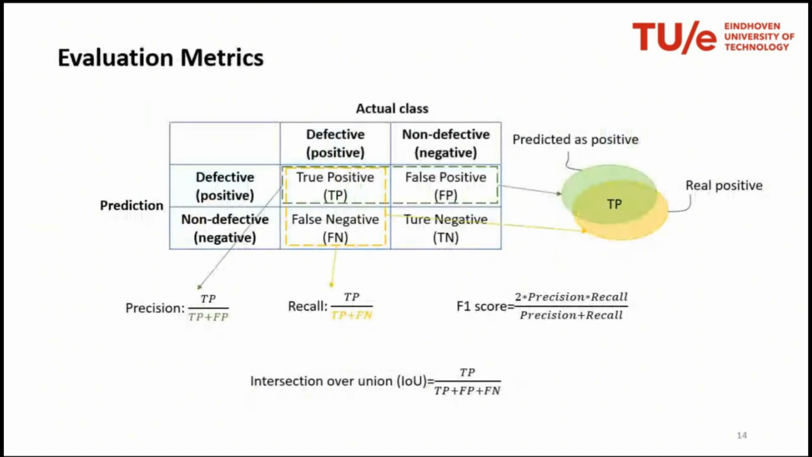In order to quantify the performance of the neural network, we use typical evaluation metrics, which are F1 score and intersection over union. They are very similar, but sometimes used differently, so we use both. Essentially, they are based, for a certain pixel, on the difference between the prediction and the actual class.